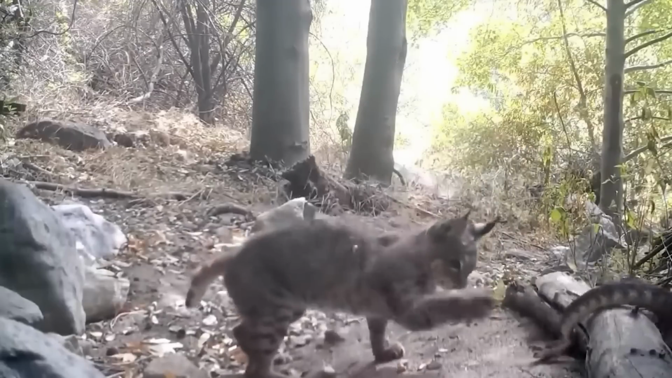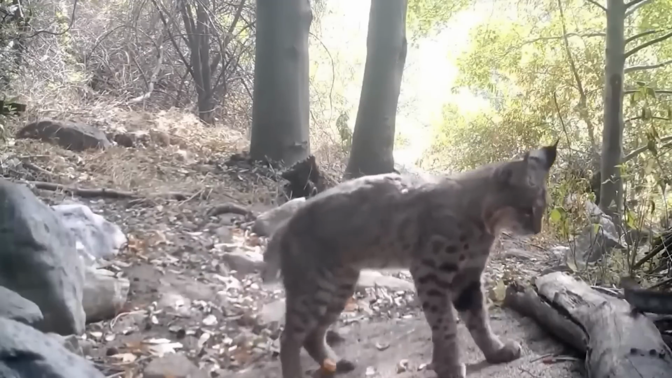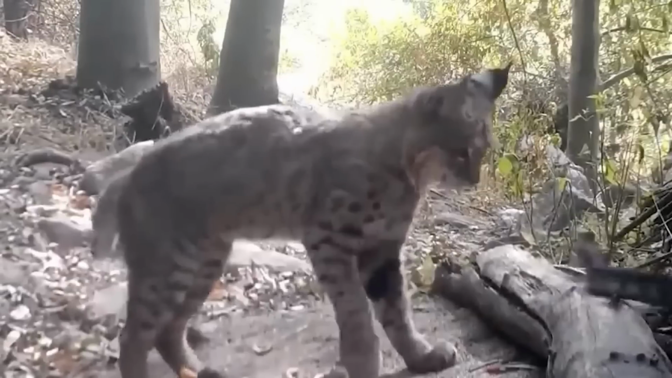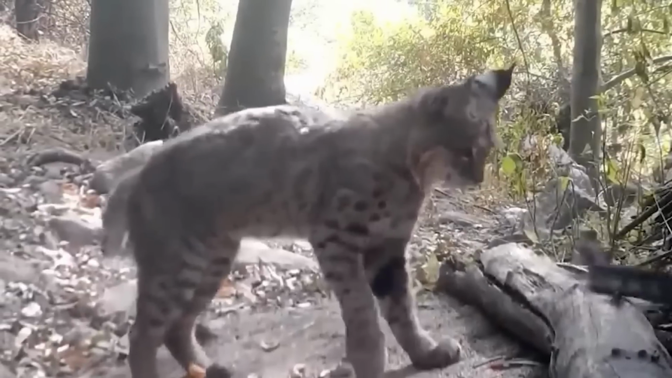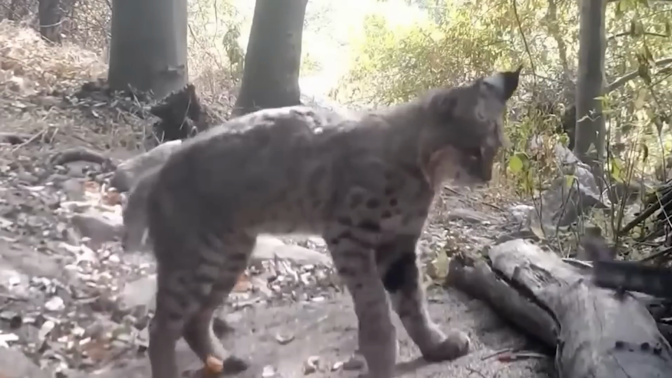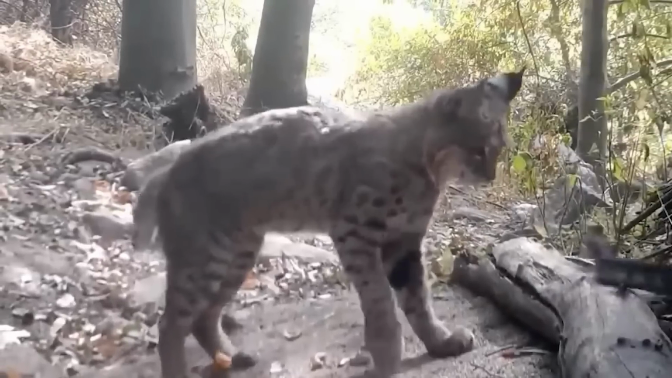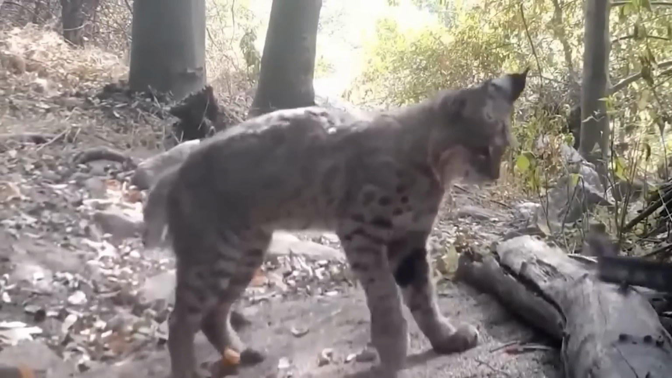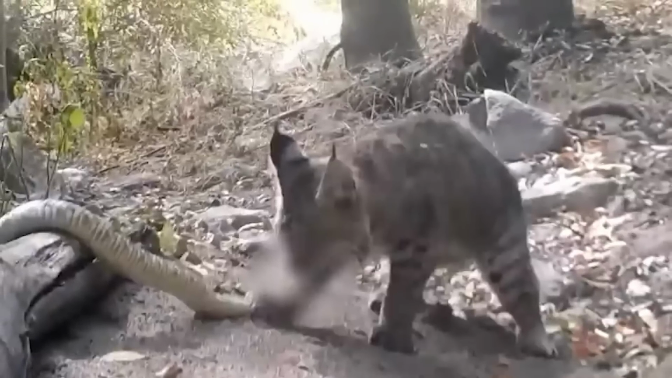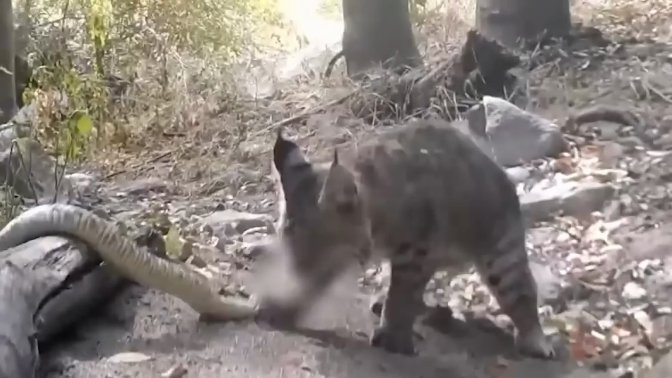Rattlesnakes are really quick when it comes to striking, yet the bobcat dodges its attacks with such agility. The slithery critter seems to have had enough at one point and begins retreating back into fallen leaves and twigs. Unfortunately for him, the bobcat knows the fight is far from over. With a few more swats from the feline and a bite to the snake's head, suddenly the reptile goes limp.